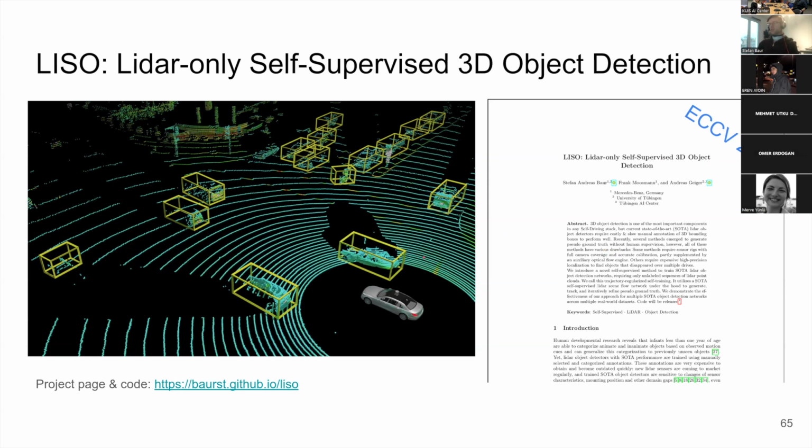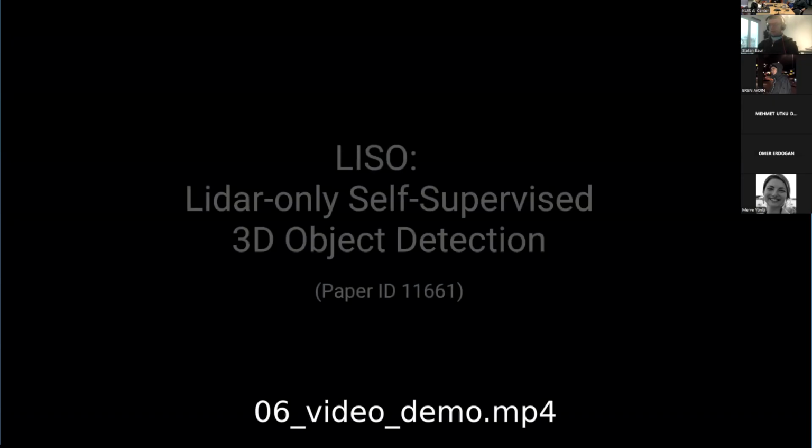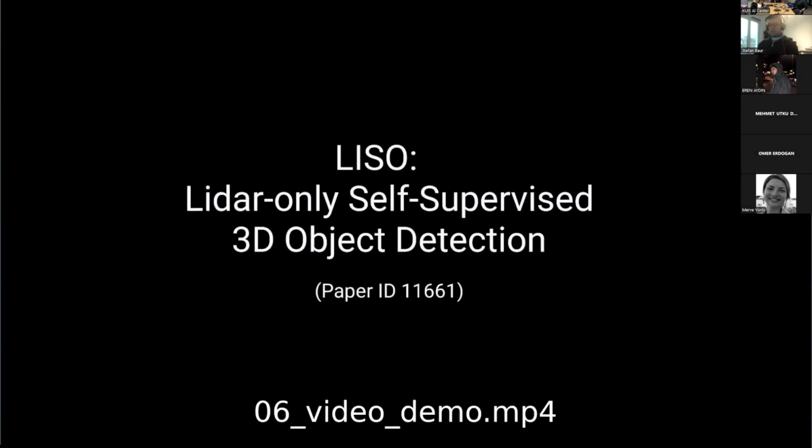The goal here is, okay, now we have all of this motion signal. How can we leverage it to build a 3D object detector out of it without using any human annotations? So this is what this is now going to be about. We've seen the scene flow. Maybe I can show it again. Oops, no, that's not the right one.